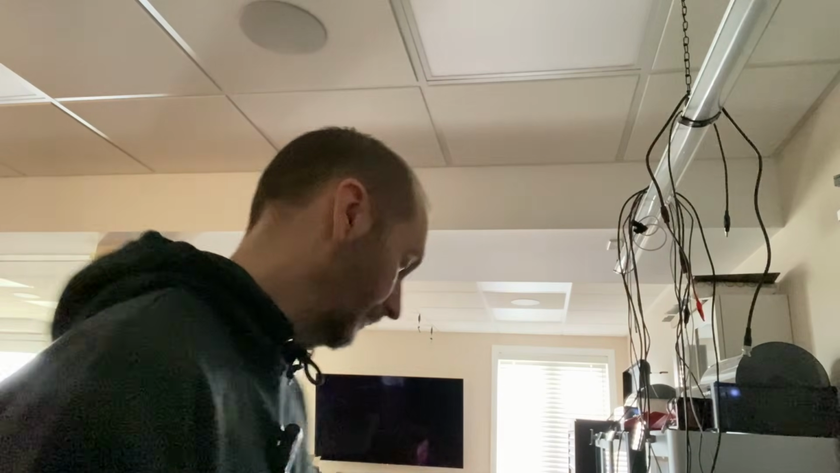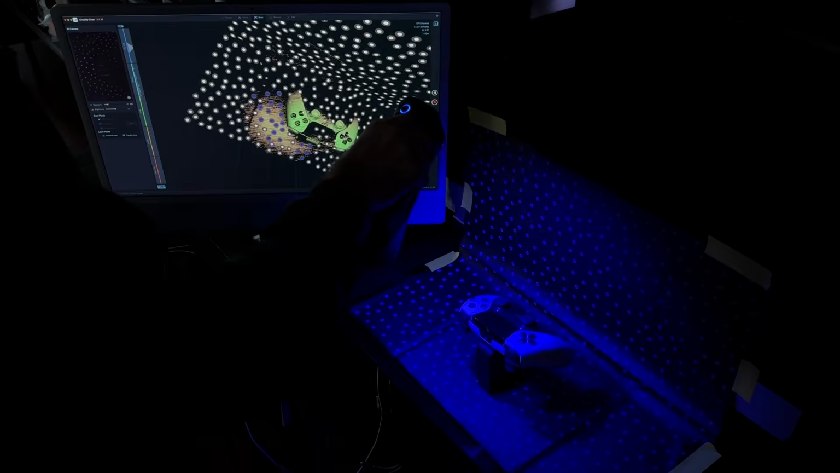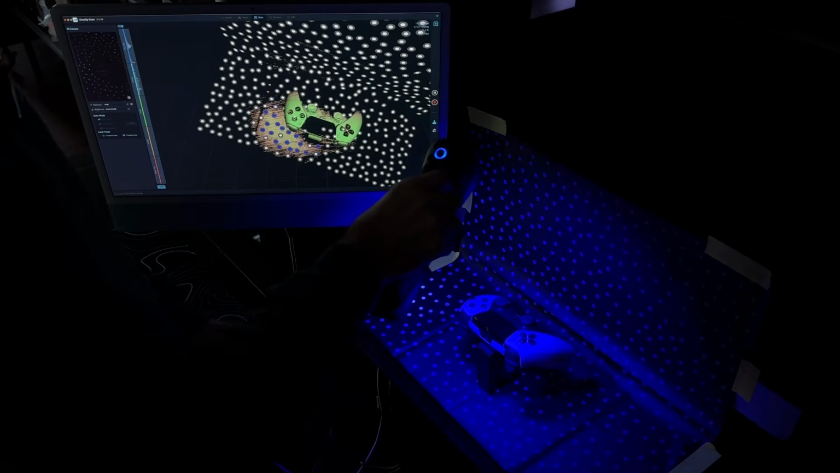Okay, so it seems like my computer is really struggling to handle the task of recording the entire screen and running the software. So what I'm going to do is stop the screen recording and see if that helps. And that did actually help a lot. I jumped up about 5 frames per second.